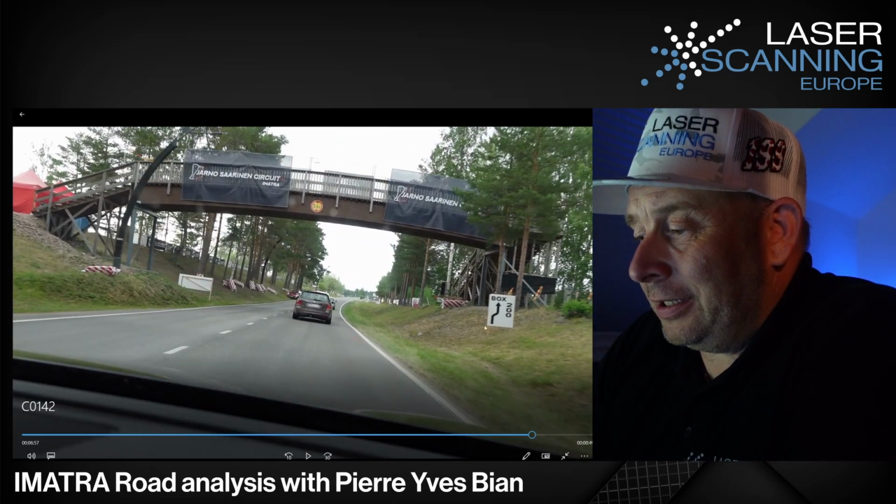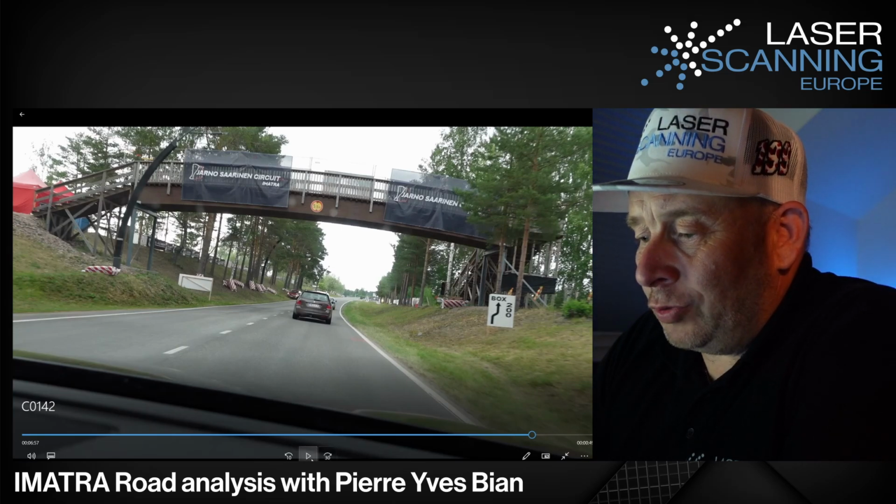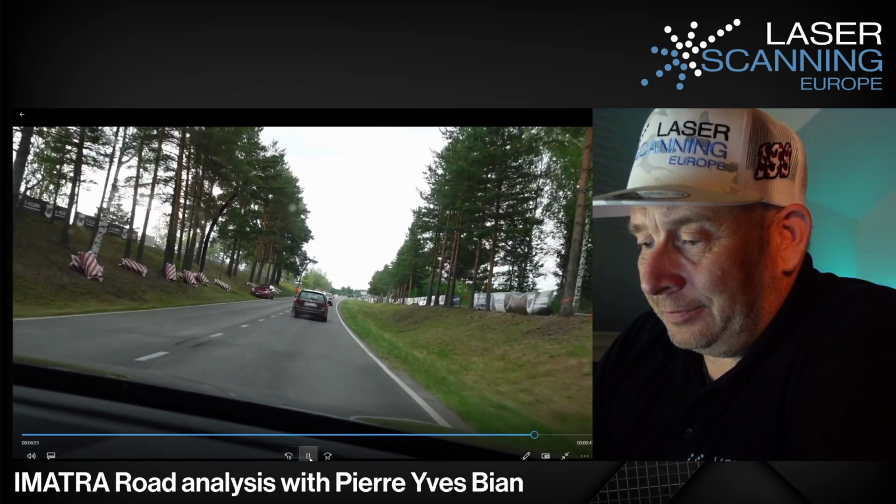And here's important, here's the box. The entry in the box is from here, 200 meters. The pit lane, and then it's one round.